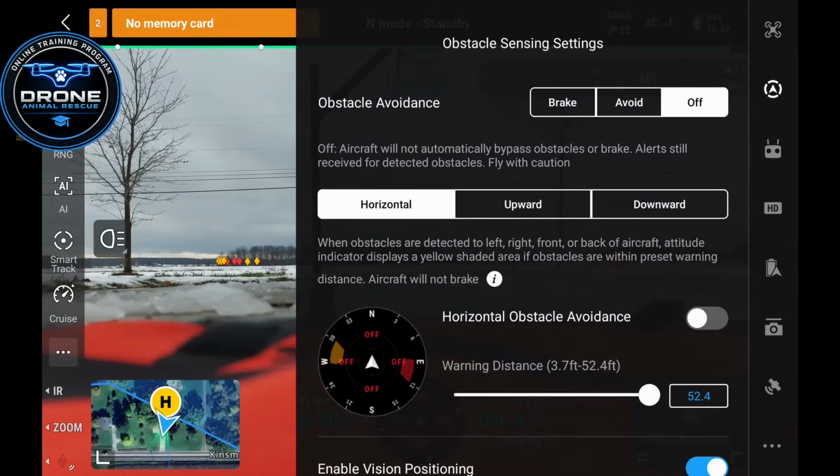Sometimes you find yourself taking off in narrower spaces, being around trees. And I've actually seen obstacle avoidance cause crashes. Now, yes, obstacle avoidance can prevent a crash. I just like to know that I'm in complete control.